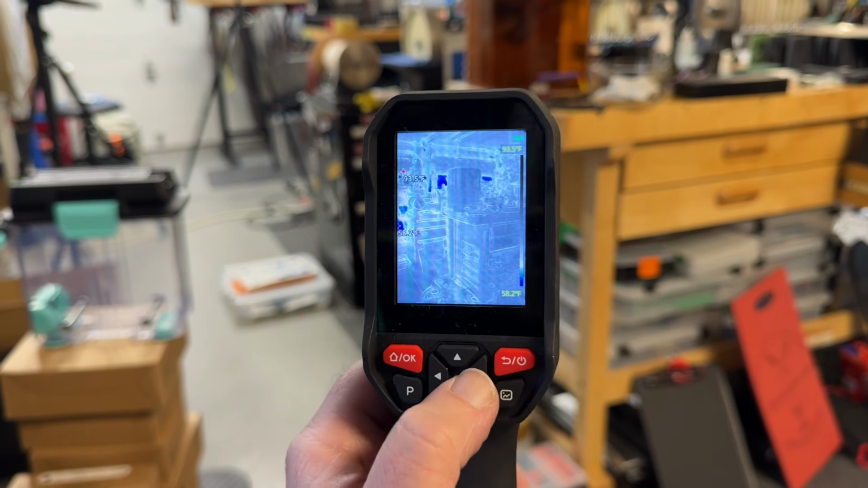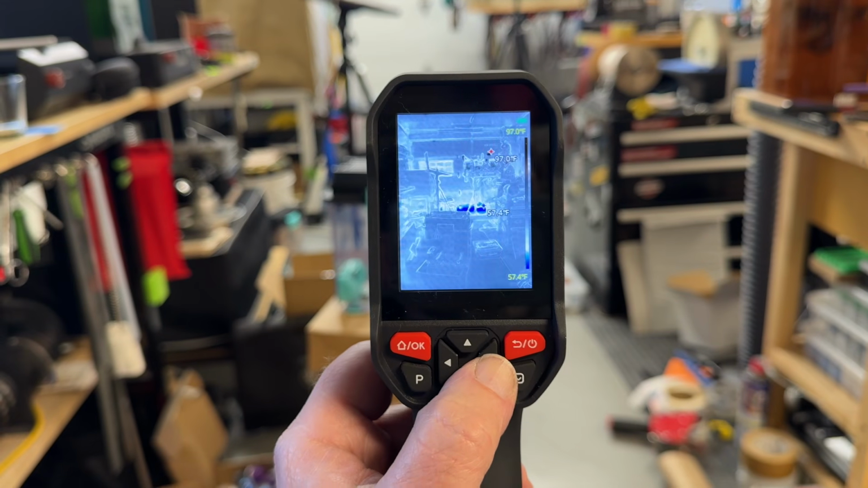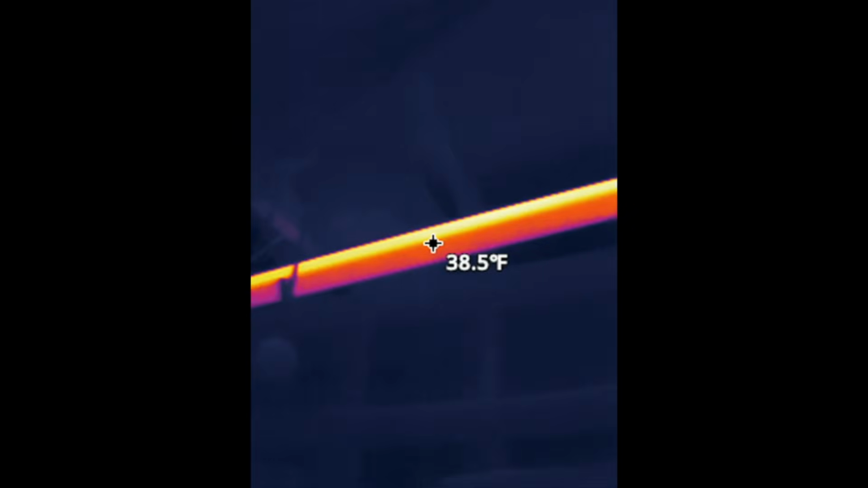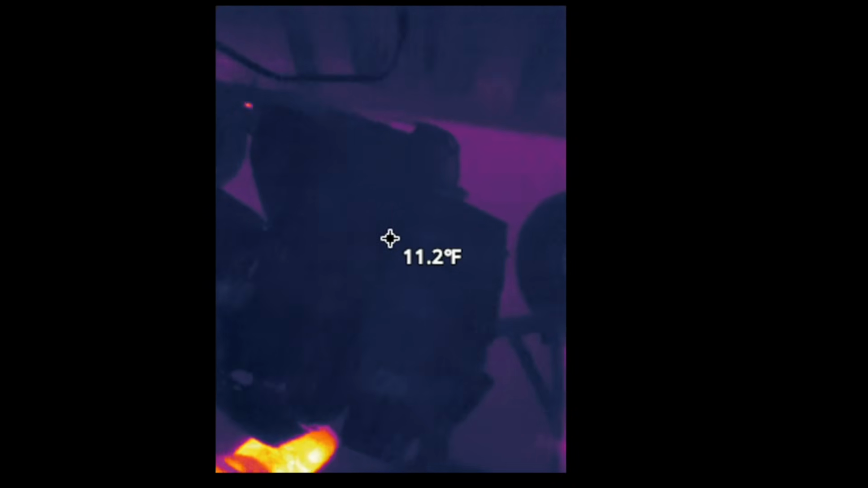I had some mice in my shed, and I was able to find where they were all hanging out. Believe it or not, they were in the tube of one of my blowers, but their little heat signatures were coming through. So this is me searching around the shed. That's the light in the shed. And right about now, that's the motor of my blower right there. We're looking at the motor.